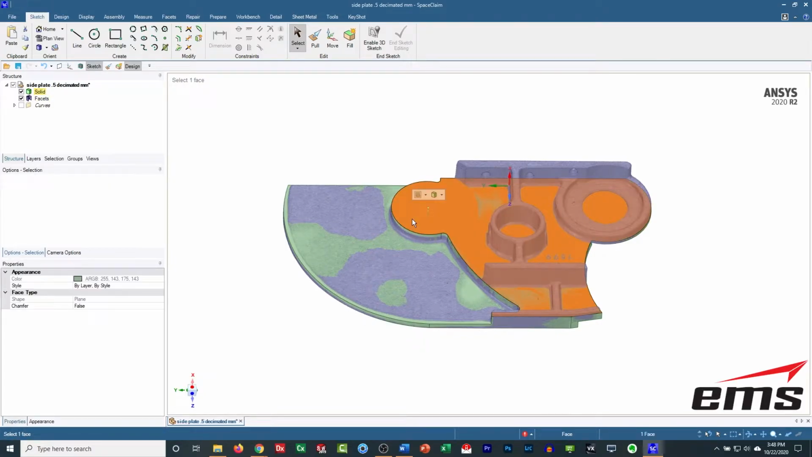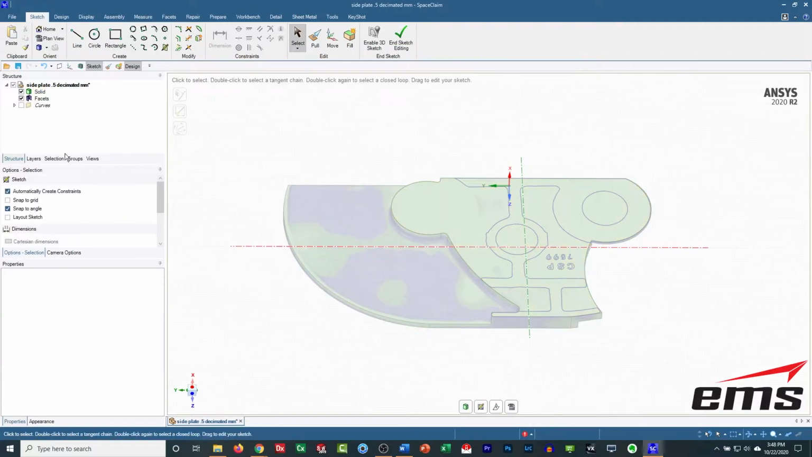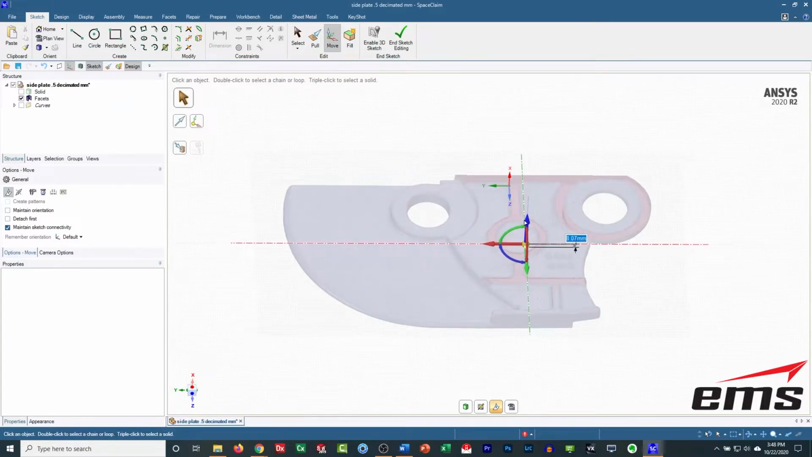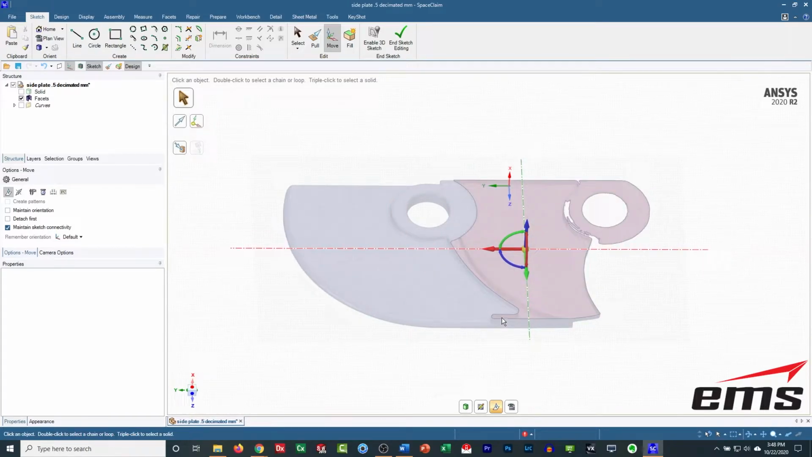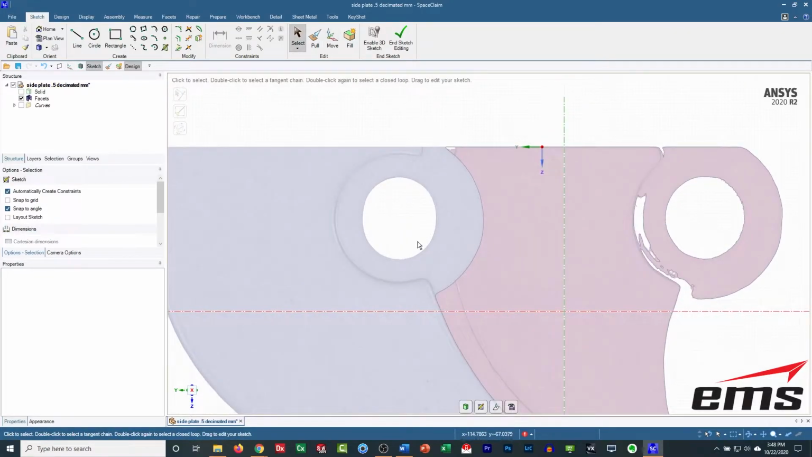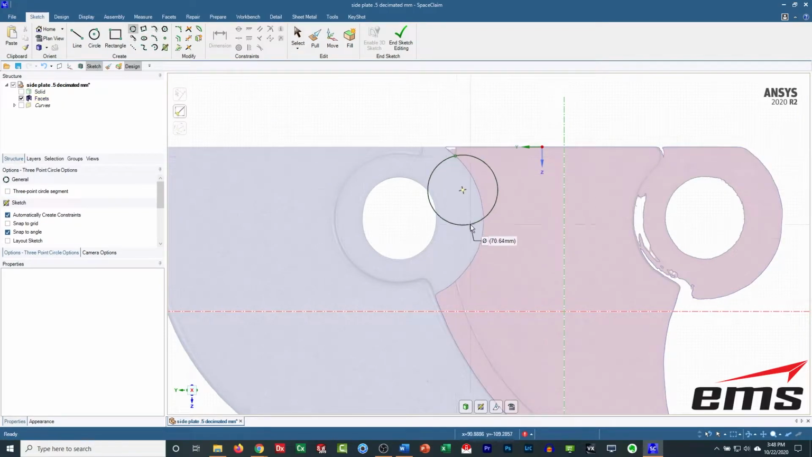We'll start here. Hide our solid for a minute. Move this down so we're right on there. Hit OK. This one will be a 3-point circle again.